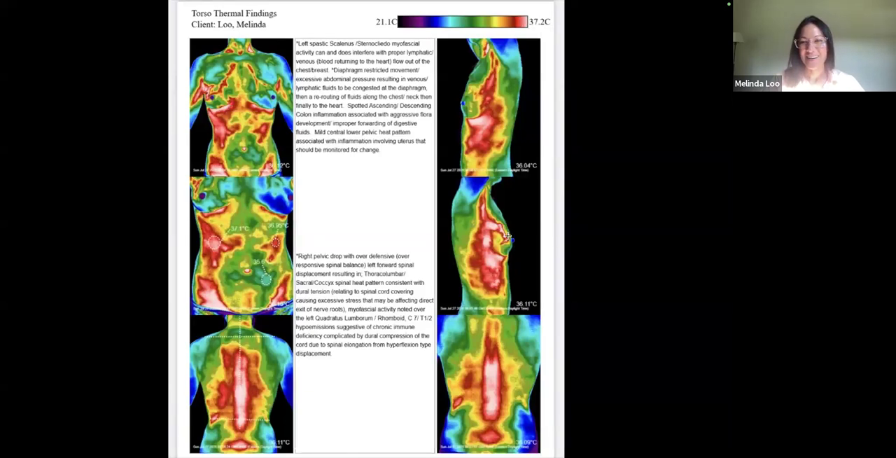Okay. And even on this image from the profile, you can see that I have a pretty major hot spot that I need to pay attention to, on my right breast here. You can see that it's not there on the left side. So now I have an awareness that I need to be paying attention to this right hot spot here.